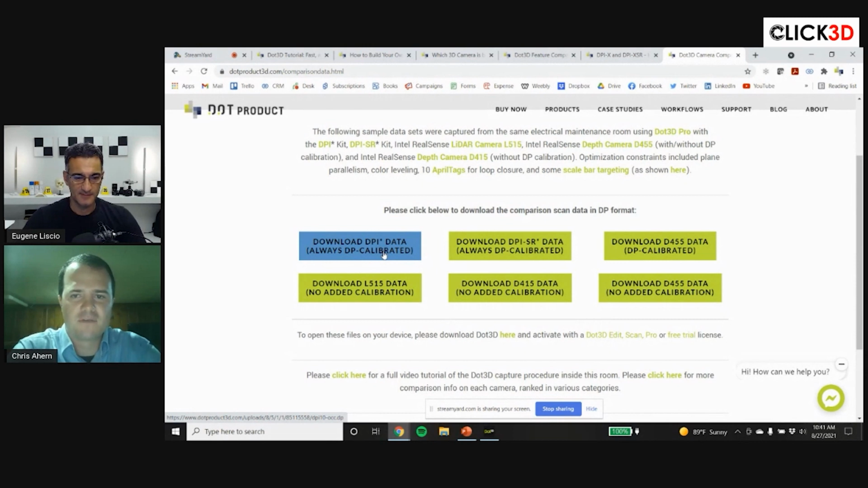You can download the data directly and open it up in Dot3D, which is available with a totally free version for viewing data, and a 7-day free trial with all the pro features included.